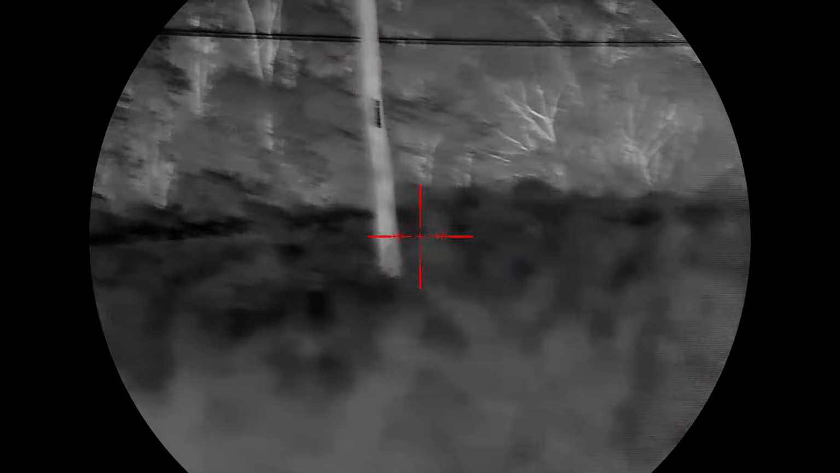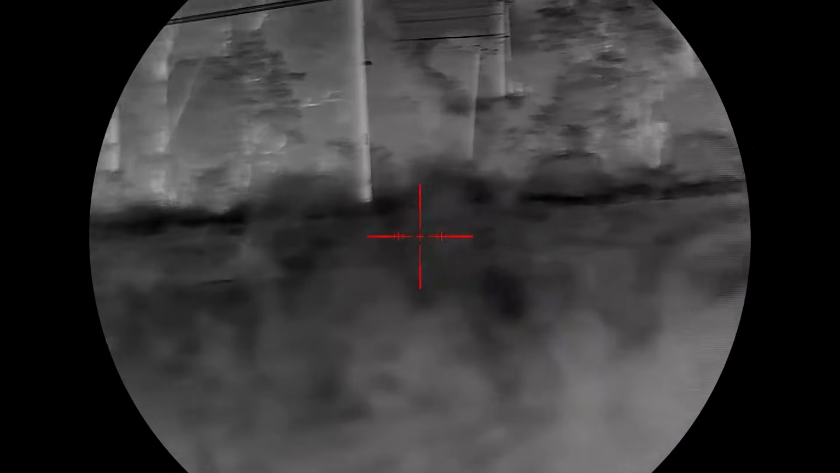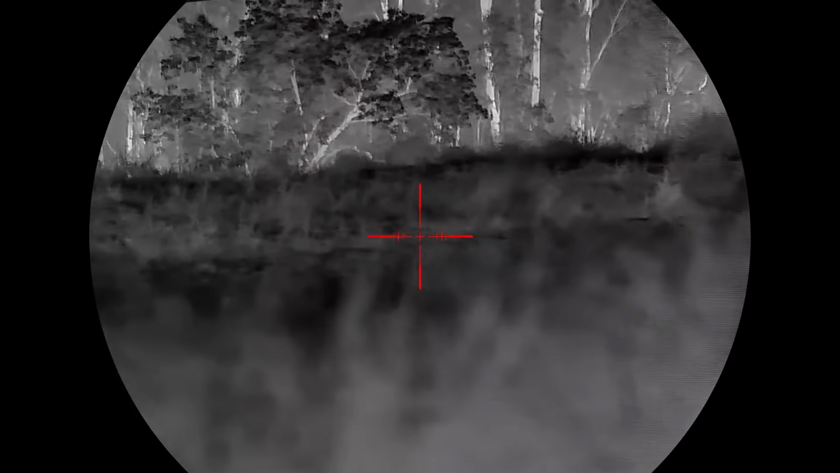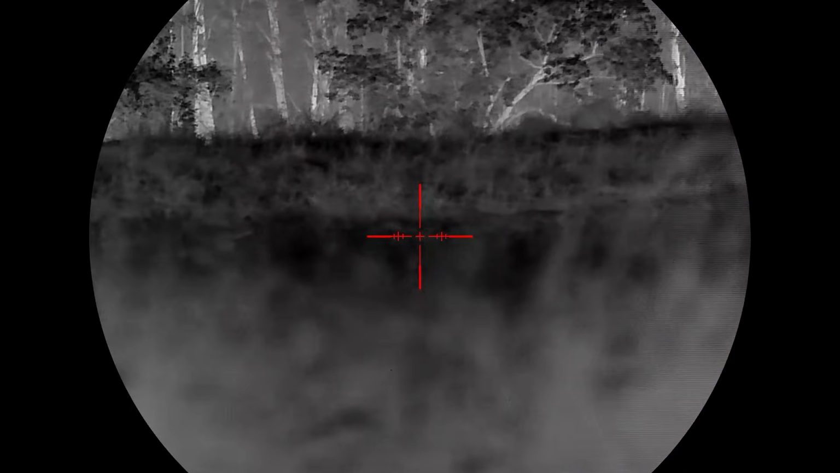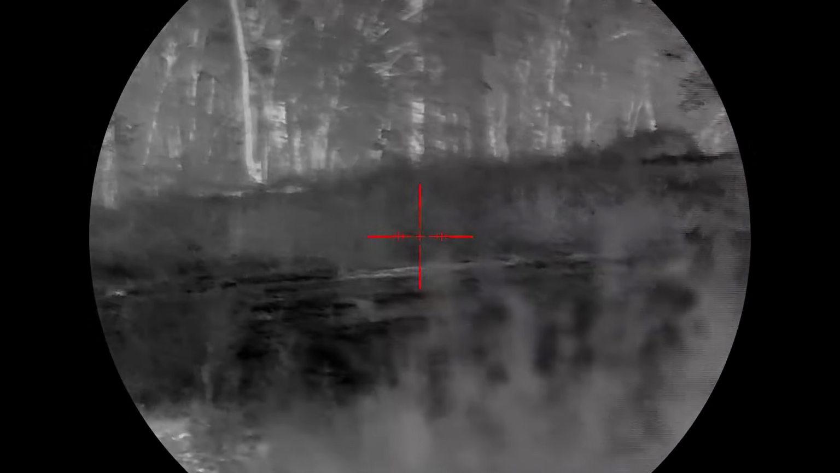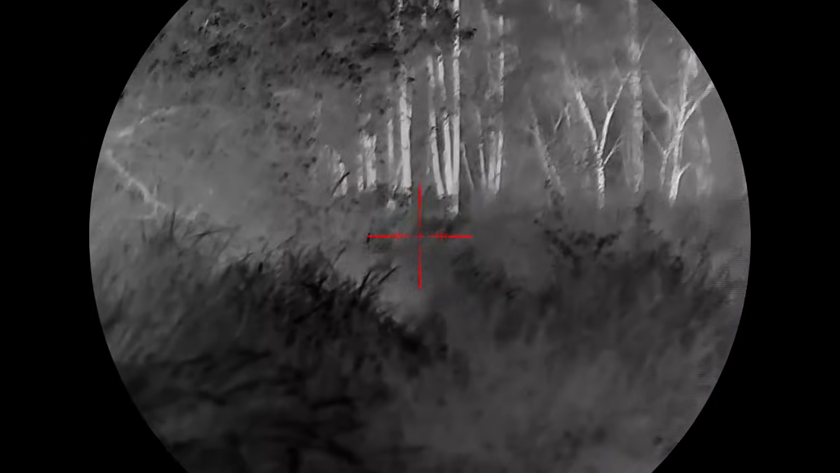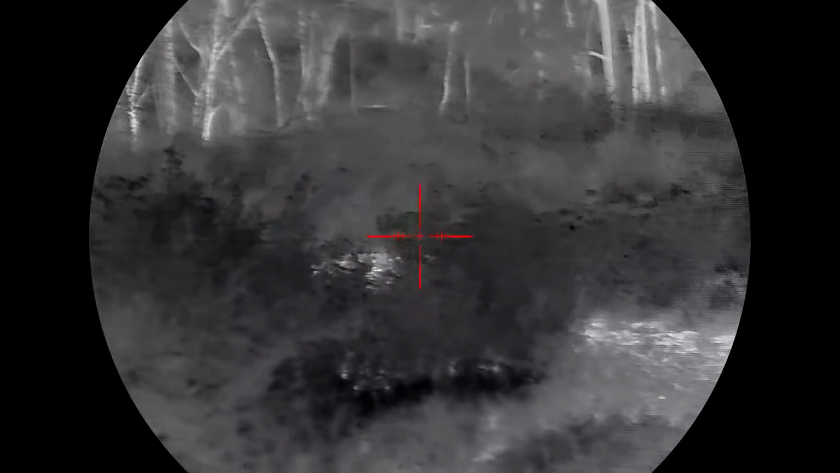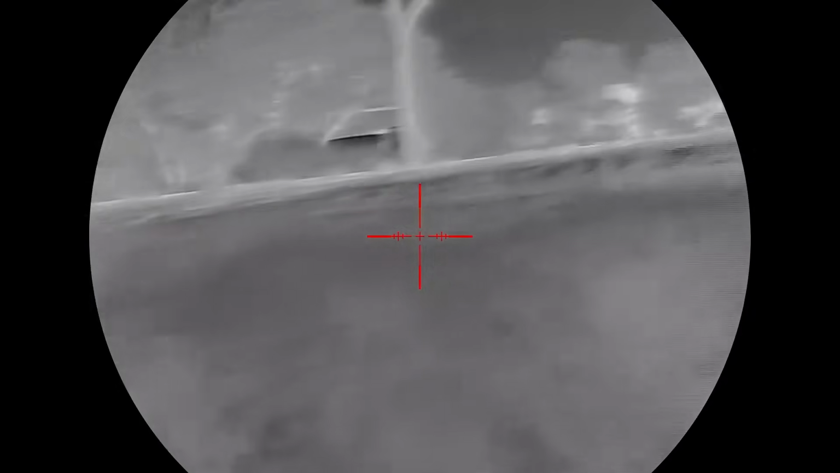Alright, doing the first little test run with the new Guide TU650 P thermal. Just trying to get the focus right. Gonna try a few different colours for a few minutes each. At the moment this is just white hot.